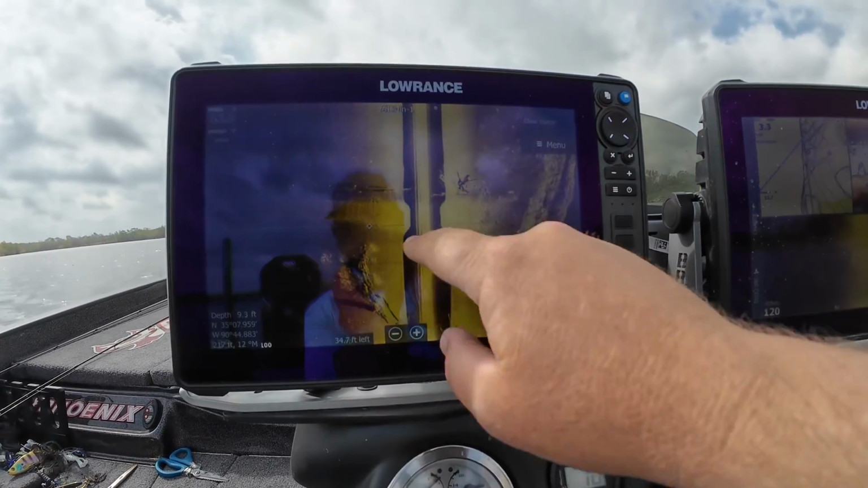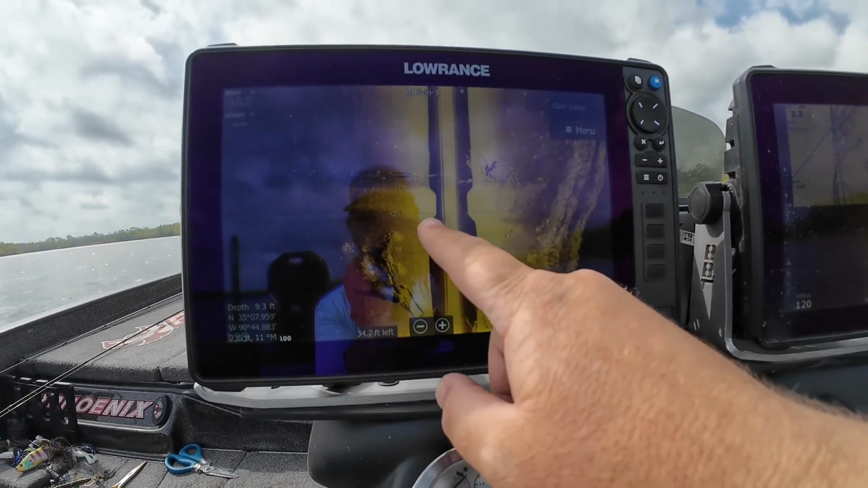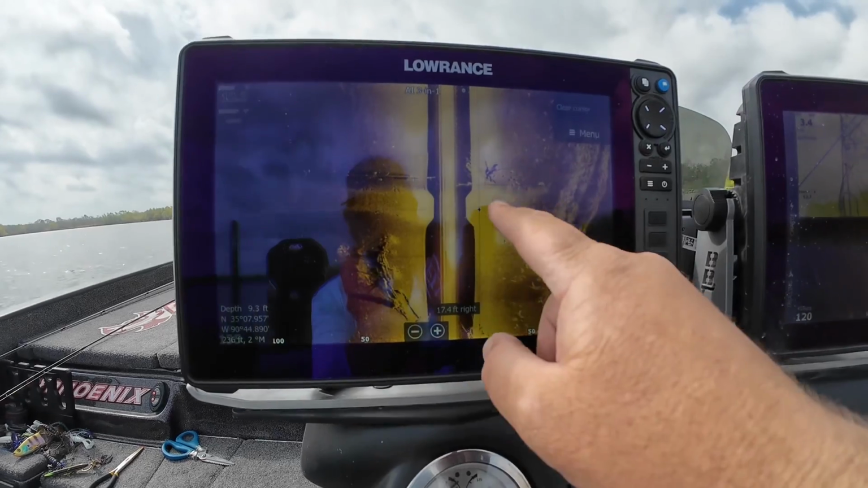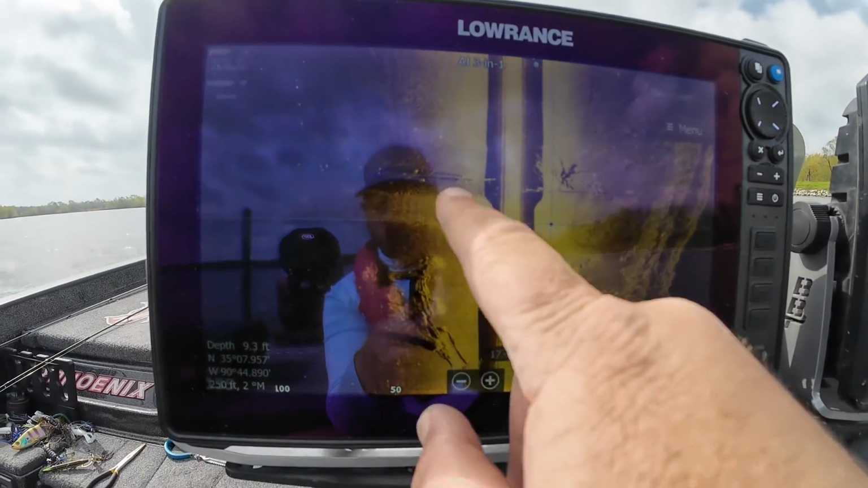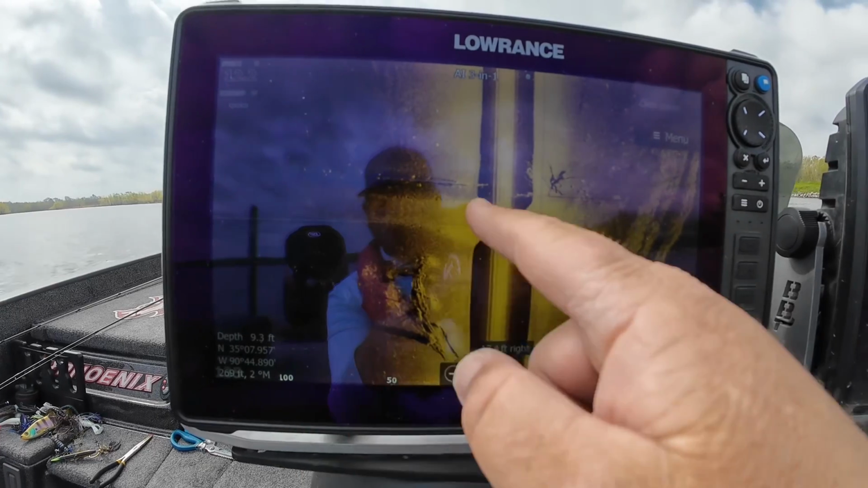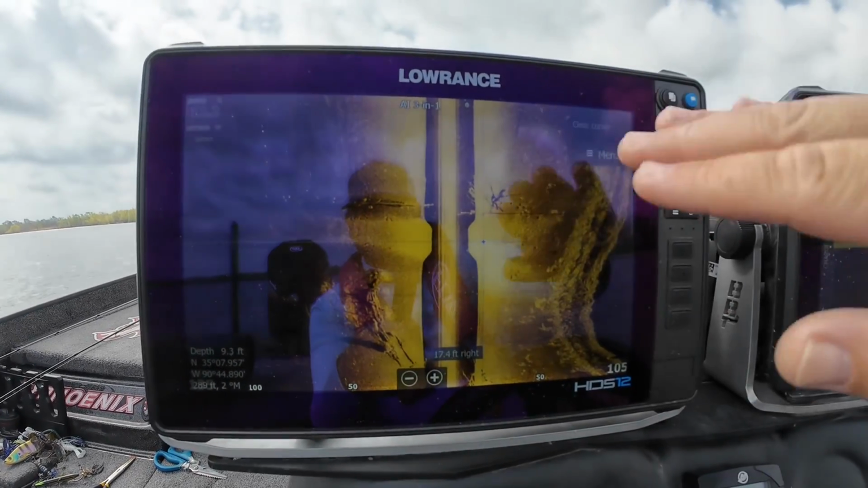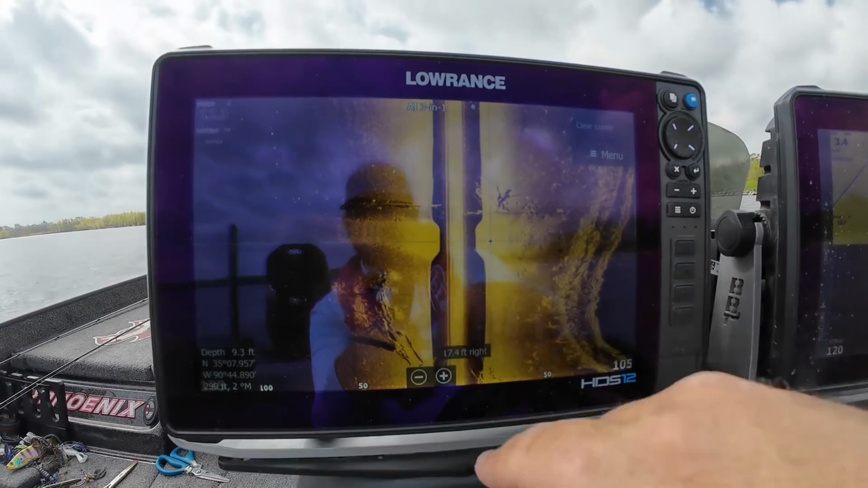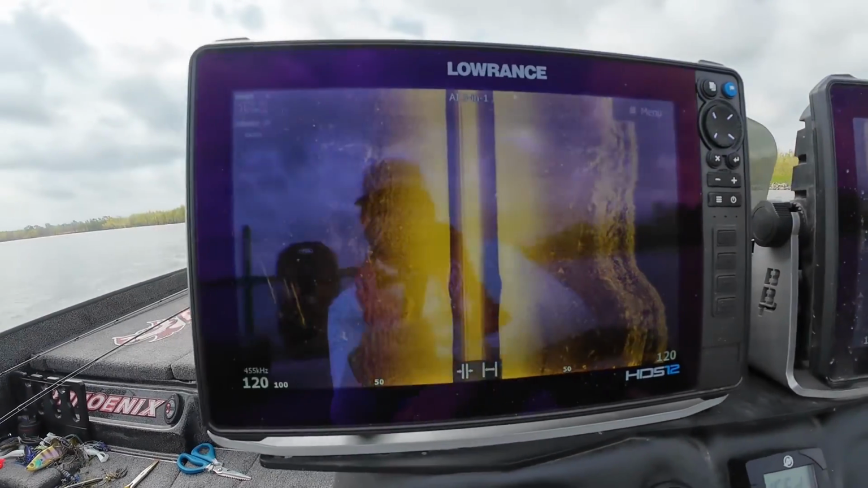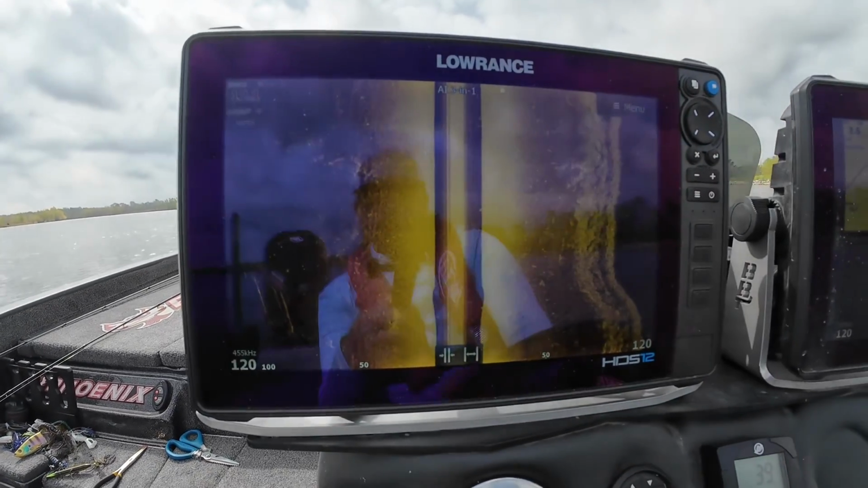I can see hard spots, so like the bottom hardnesses are denoted by how dark or light the return is. Here you can see very, very bright return, very bright over here. So that is showing me that this is a harder bottom. Also, bottom contours that are rising are going to show up brighter than falling returns. Okay, so if you've got a deep hole, that is going to show up as a darker return.